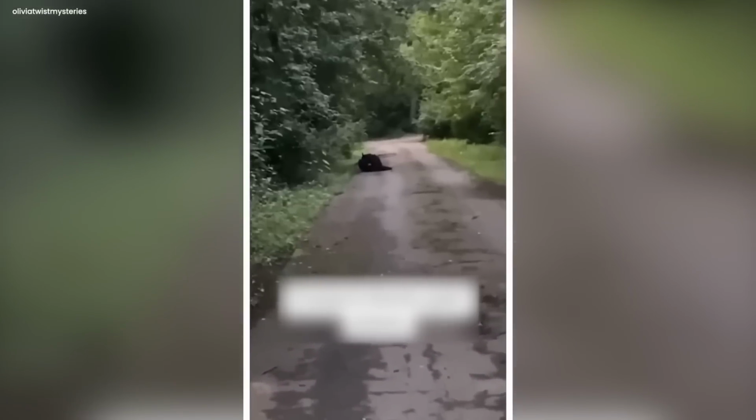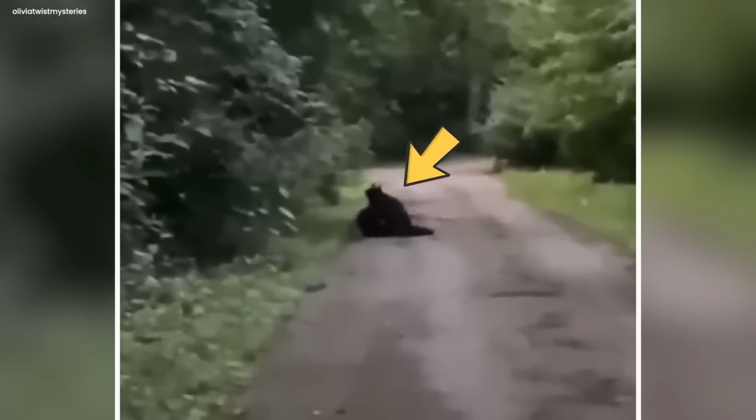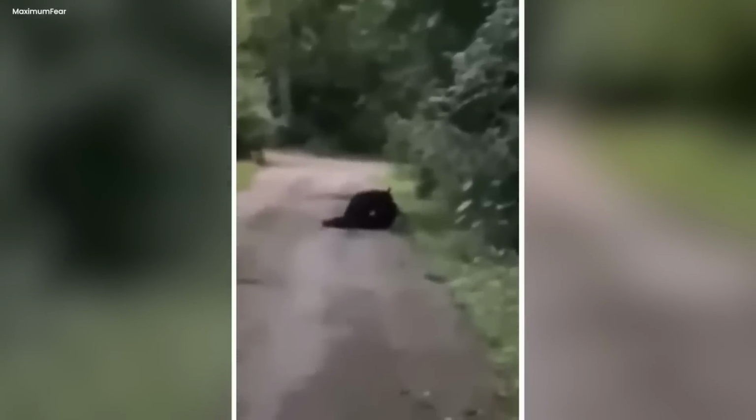While jogging, he saw a weird dark shape in the distance. It was black and didn't make sense. He thought it might be a big black bear or a wild dog, but it wasn't. This thing was pure evil.